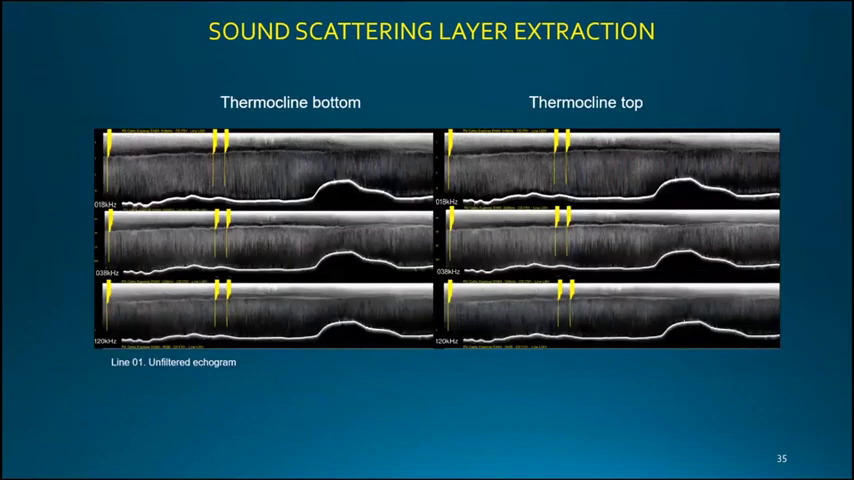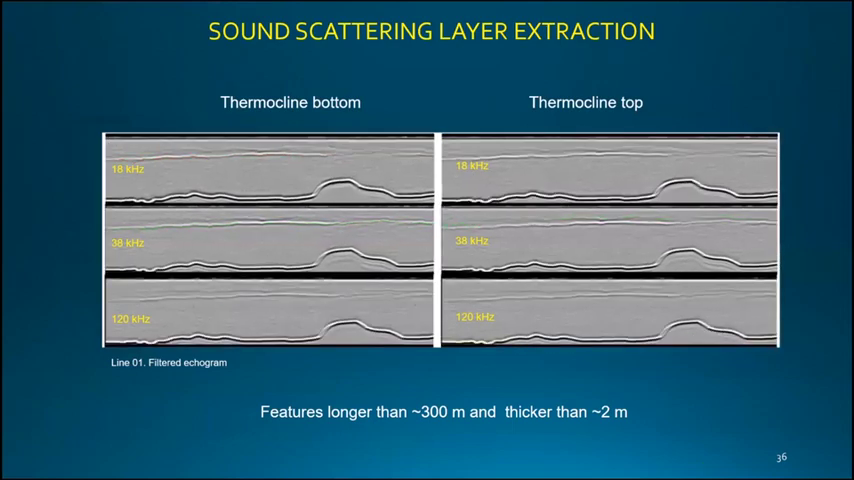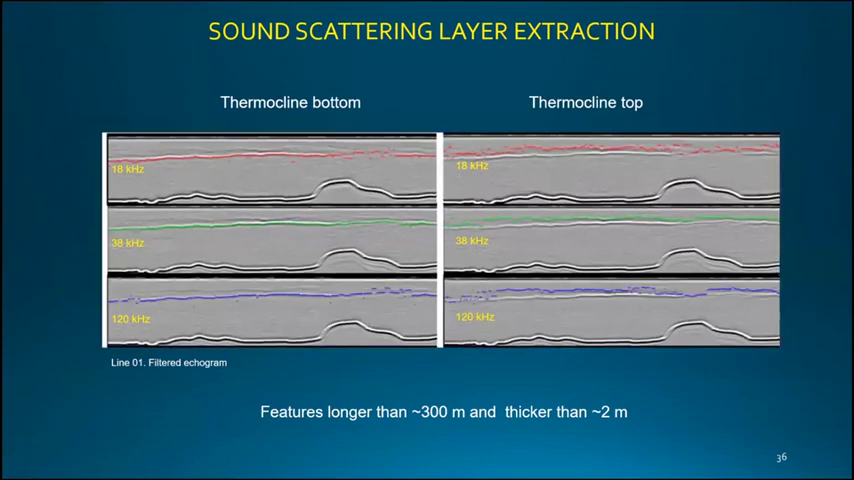So all in all, we ran the filters along the echograms, and we got a solution for every beam for the top and the bottom of the thermocline for the 3 frequencies: low, medium, and high frequency. See here, this is how the echogram looks visually after running the filter. And these are the solutions for the bottom and for the top of the thermocline in the 3 frequencies.